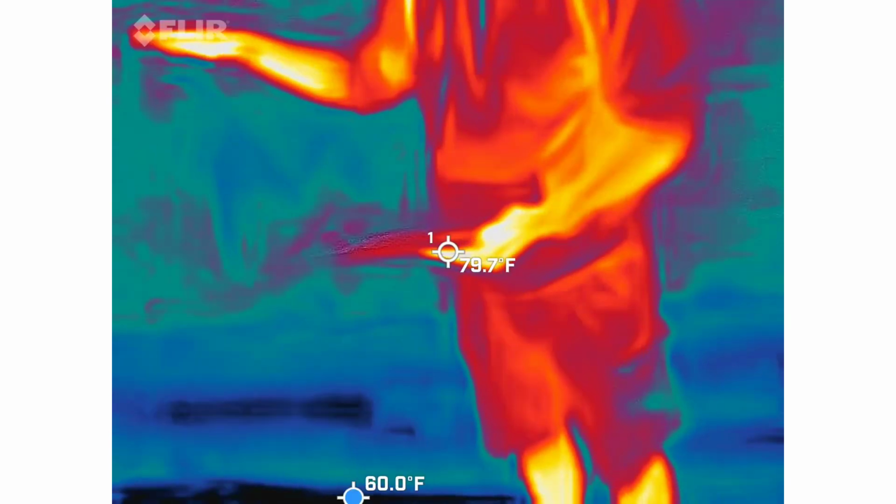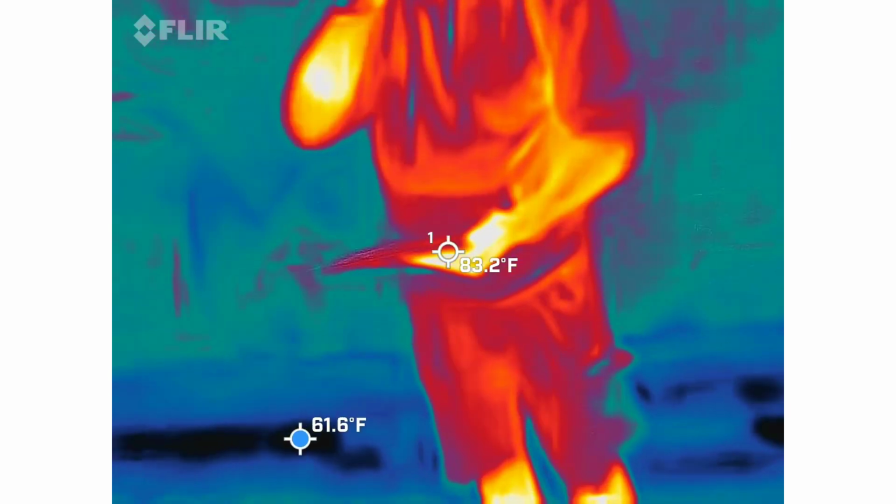It's still kind of dead. Like it's not really responding to the battery I put in there. So. Oh, that's crazy.